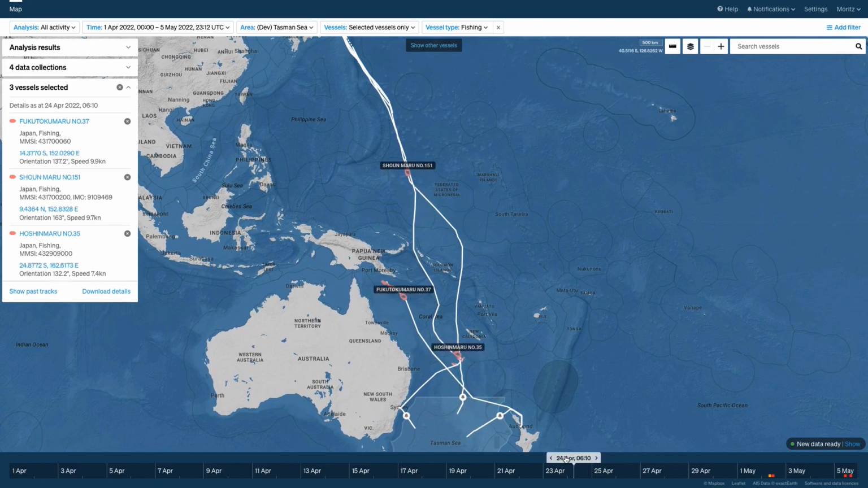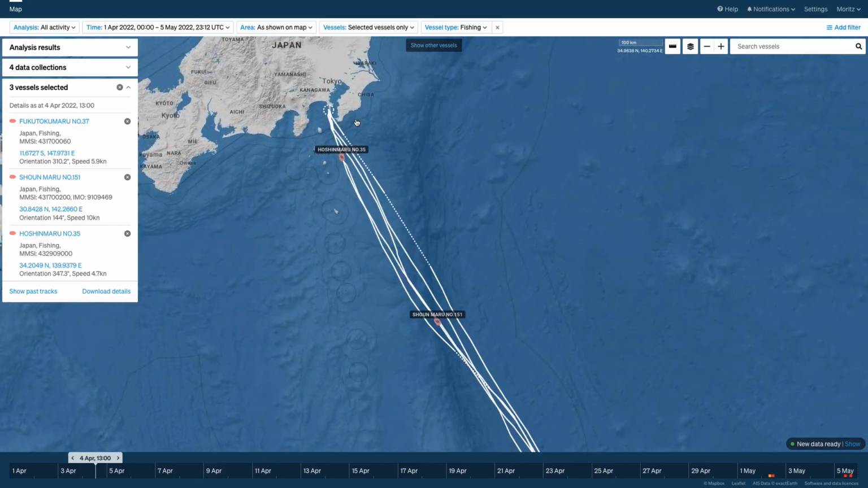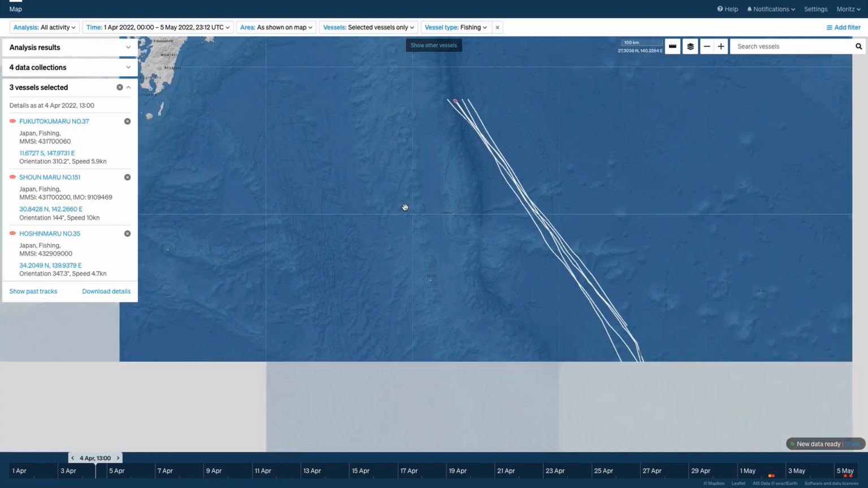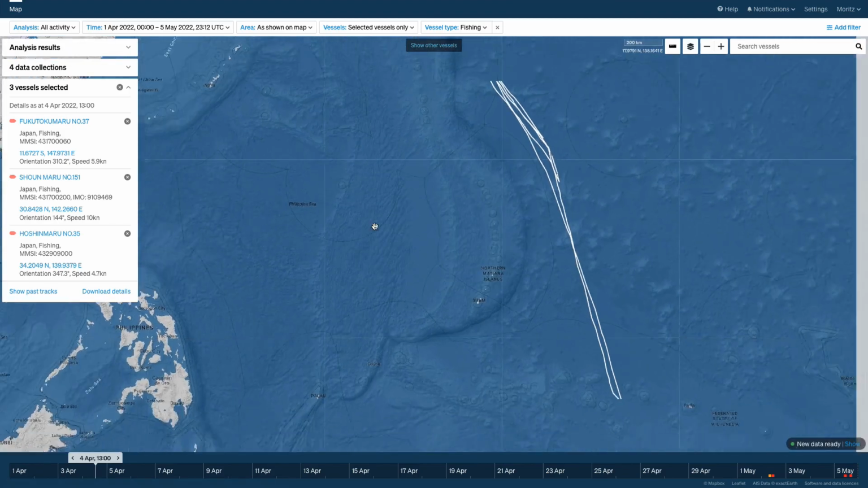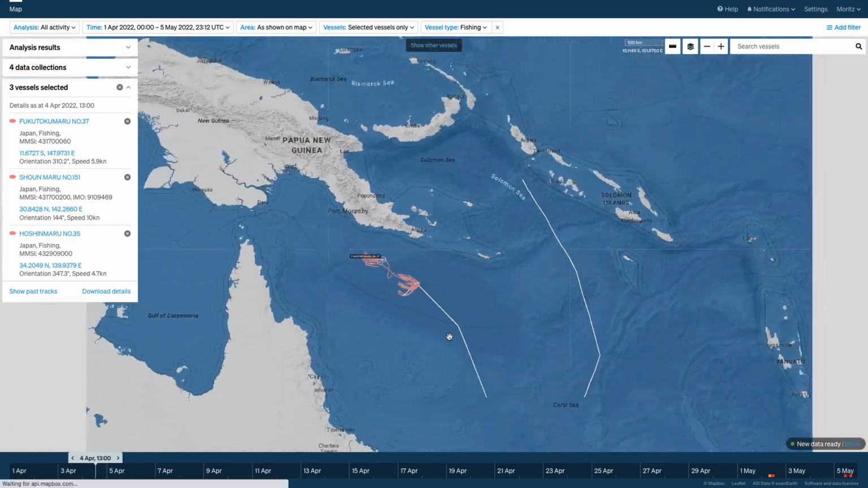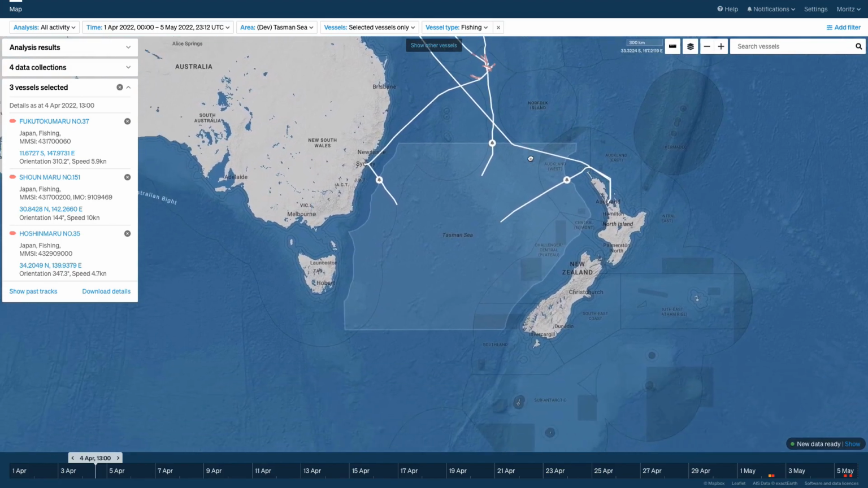So going back in time, you can see that 2 of the vessels have ported here in Japan at the same location and been going back and forth, whereas the other one has been fishing here off Papua New Guinea. And then they made their way and meeting now in the Tasman Sea to fish for southern bluefin tuna.